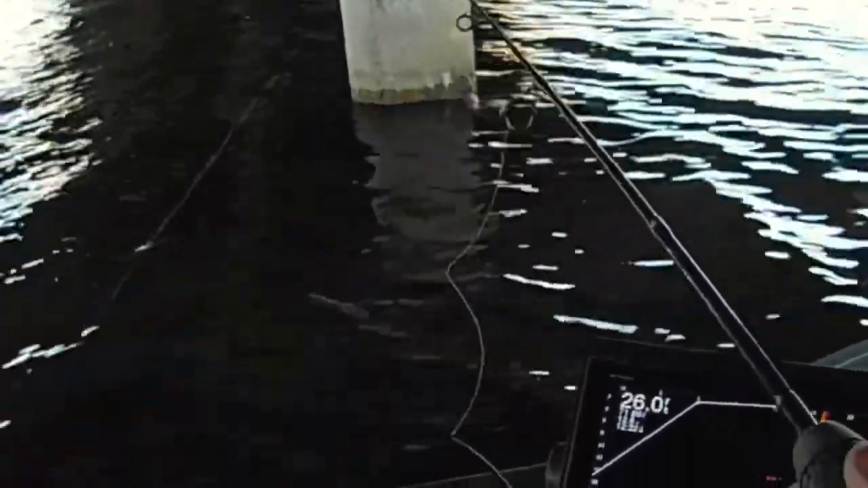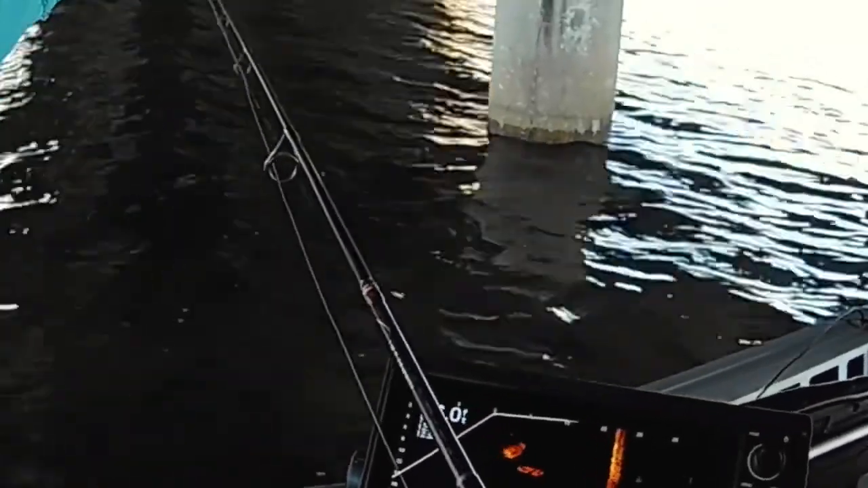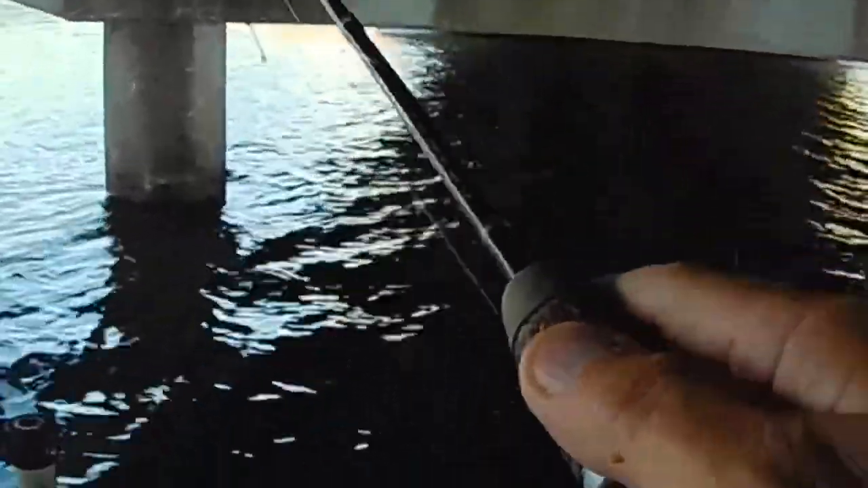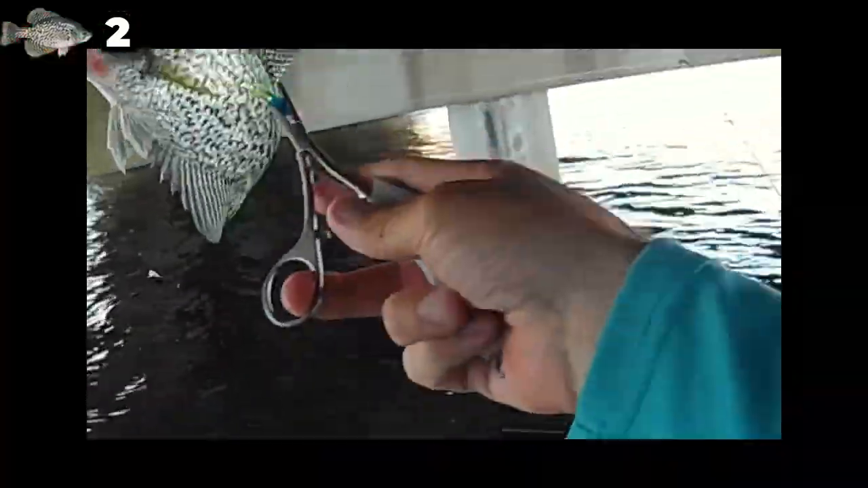I don't know if my casting skills are good enough to get up much under there or not. There's some up high, there's some down low. I also see some fish on the other side of this thing up on the bottom over there. There's one right there, golly. That one hit it pretty good, man. That's a good keeper there. Good black crappie. Boy, they are hitting it pretty good.